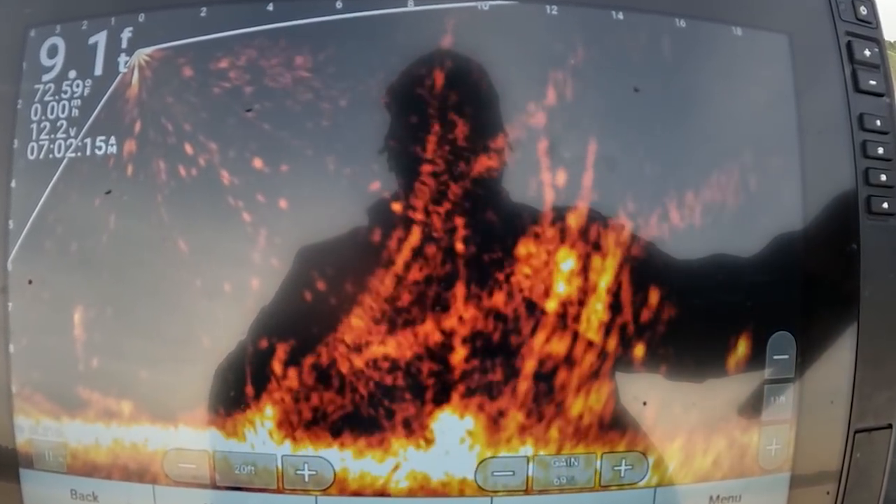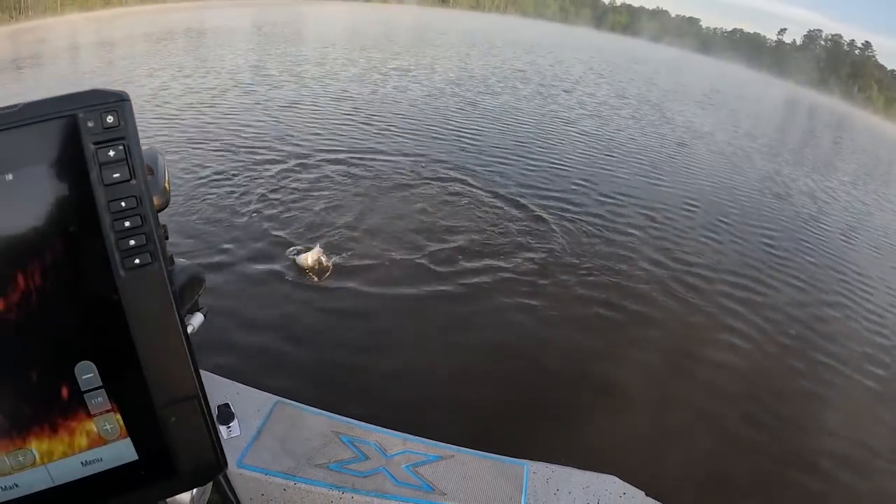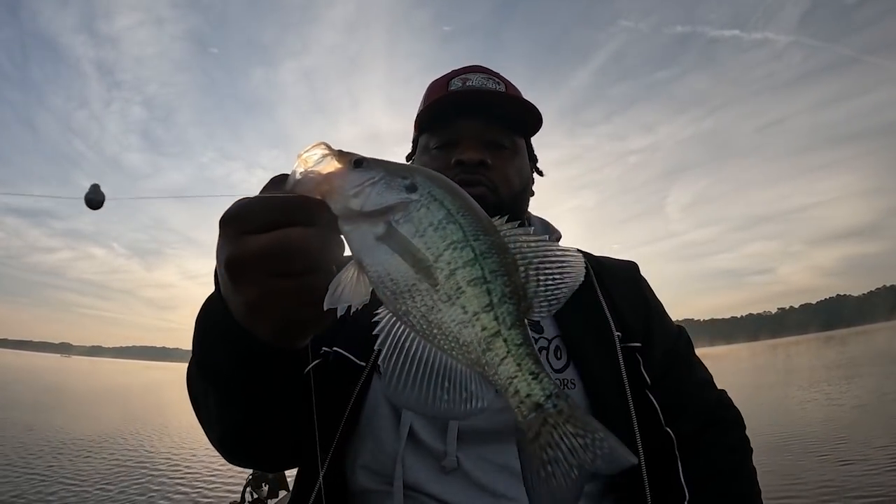Come on. Come on, I seen you. I seen you. I see you. Bam! He got it, y'all. Just gotta get him to move. Oh, flipped it. Gotta get it to move. Not a huge fish.